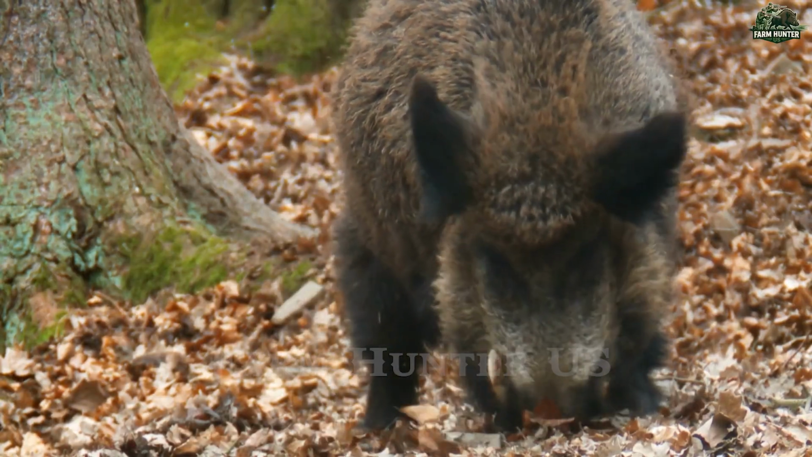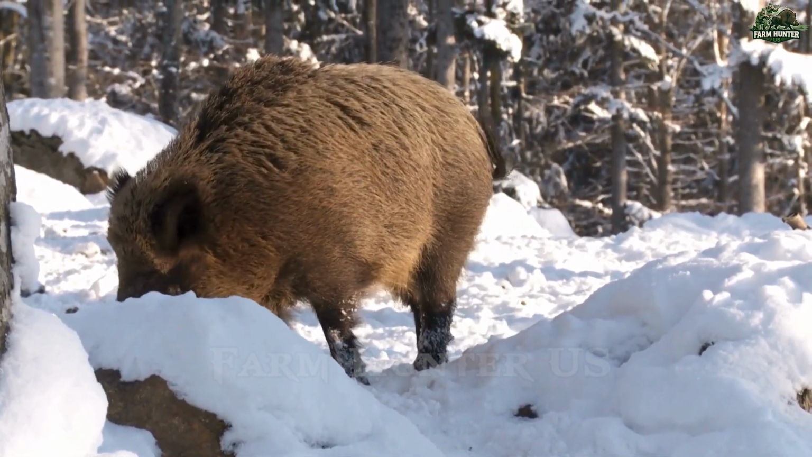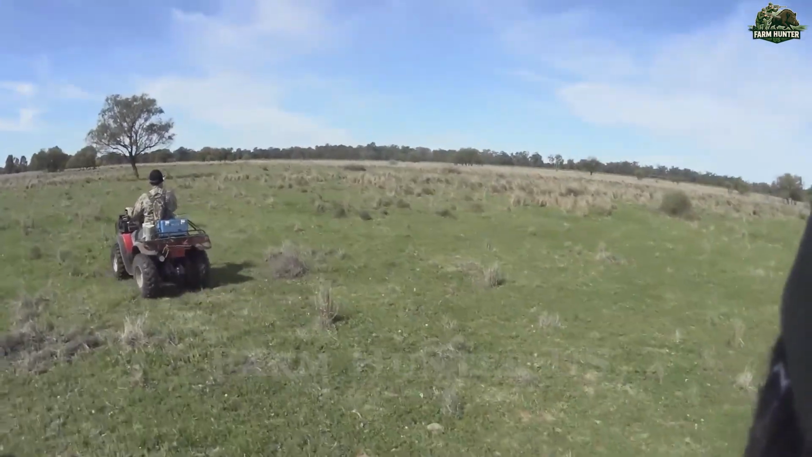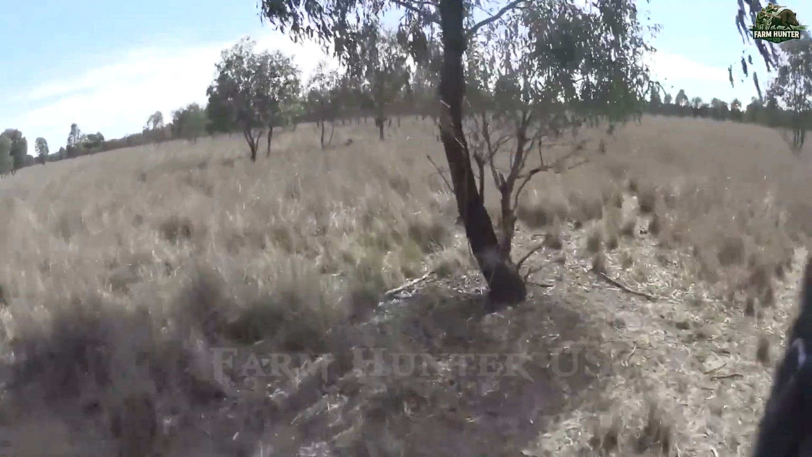These boars are no ordinary prey. They're sharp-witted, thick-skinned, and dangerously unpredictable. Still, we knew the stakes. One day without action could mean another night of destruction as these invaders creep ever closer to the city's edge. And so, with precision and purpose, our team set out, not just to hunt, but to defend what's left of peace in Chaparral.